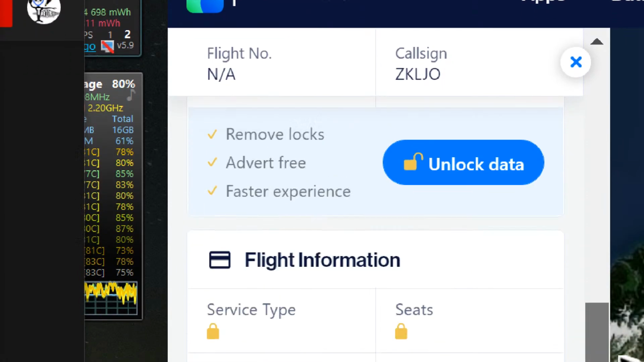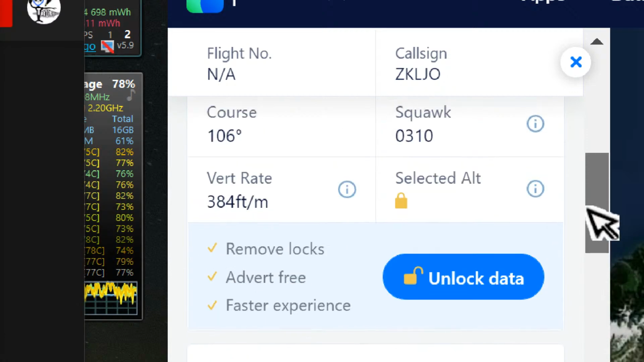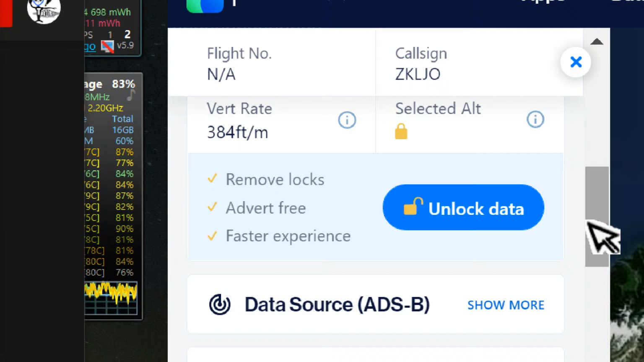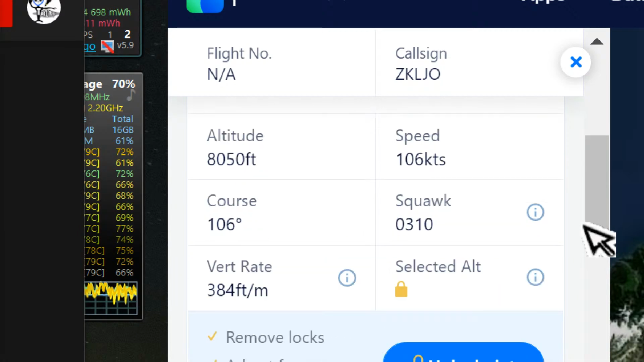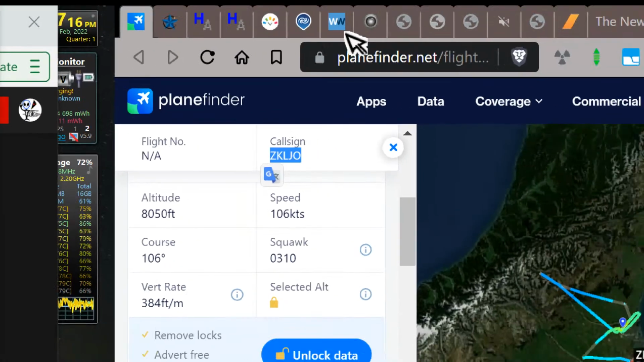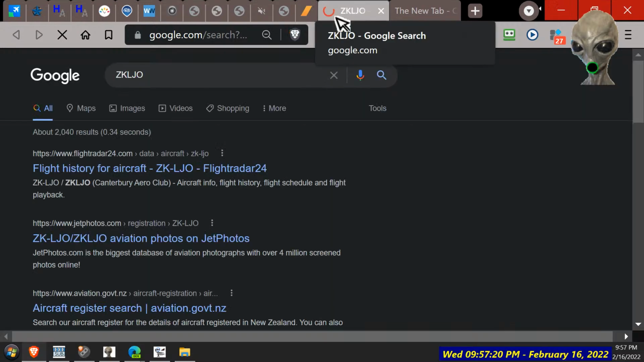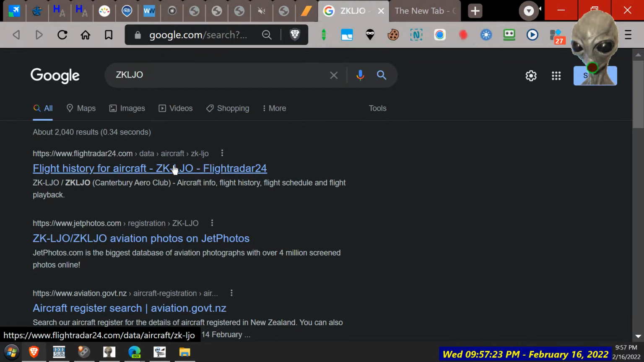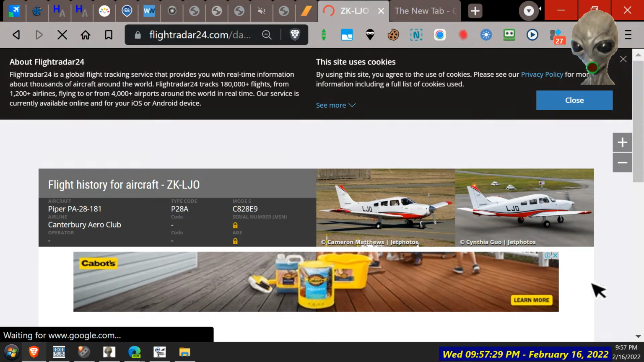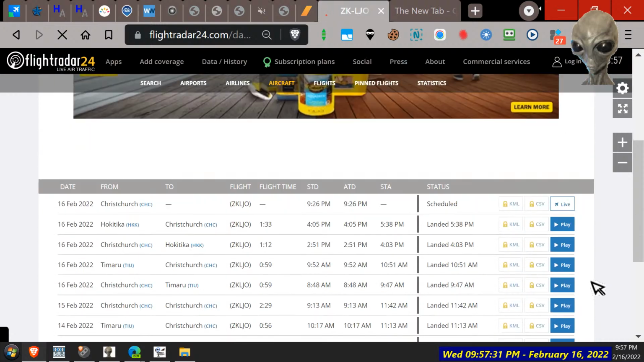This was a really good site once it was all free, right? Open source. And then they do that to it. I suppose what you can do is go like that, do a search on that call sign and find out the hard way. Here we go. Flight history. And just use a competitor. There it is. There's a training plane. Just like I said.